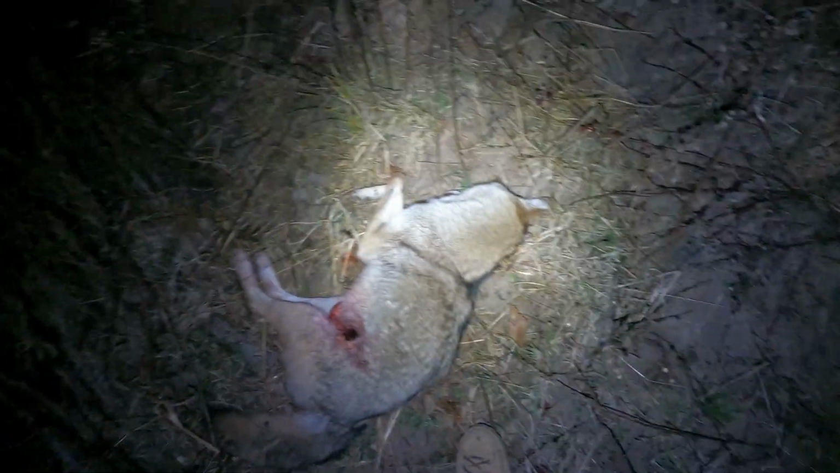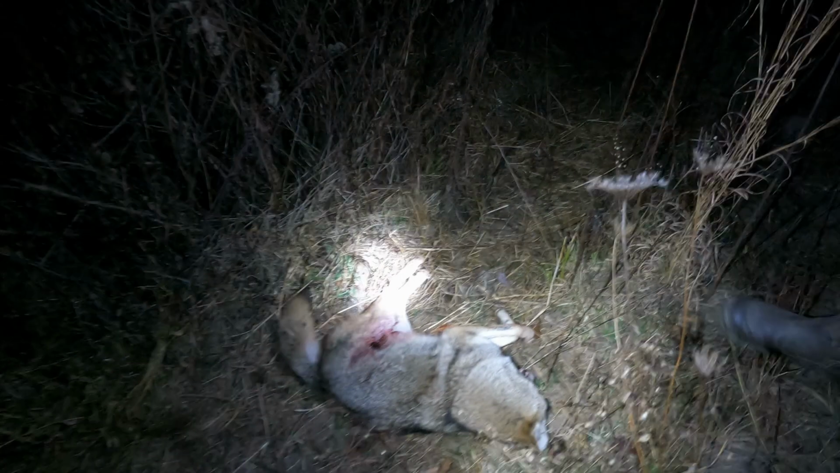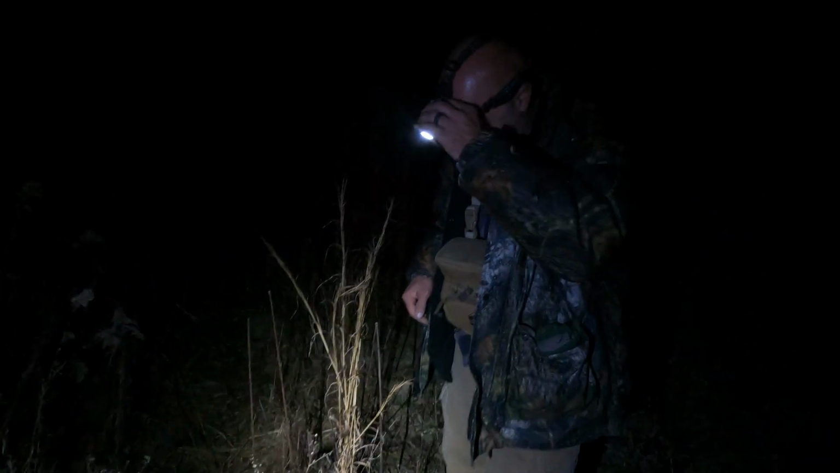We found it. We got up here and found that patch of blood, which was a total blessing from the Lord, because there wasn't no reason I should have been looking right there. I just happened to see it. That little bitty red dot down there is the tip of my laser. And those two lights to the left of it is a house that's right across the road that was in the video. And here lays 2 yards.